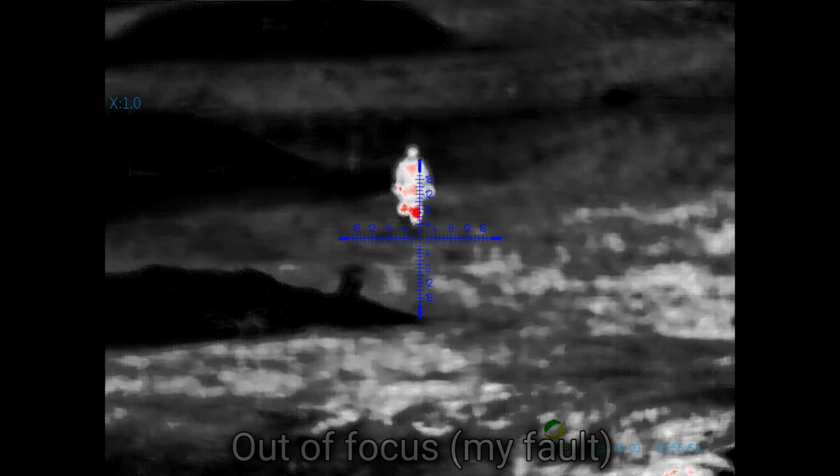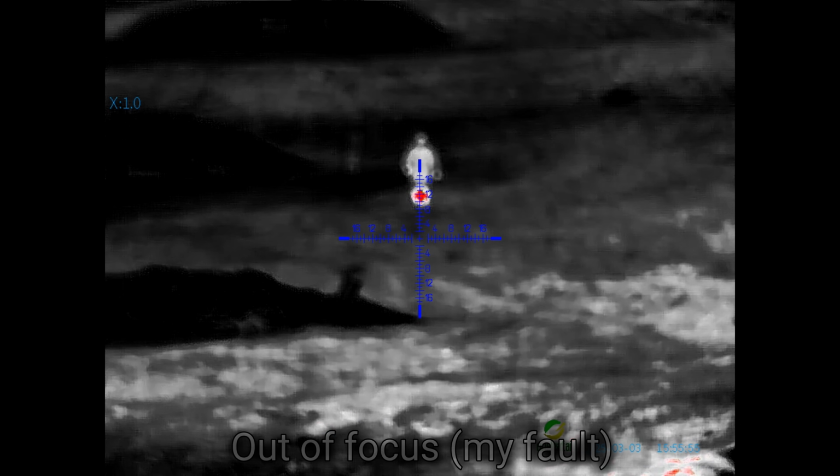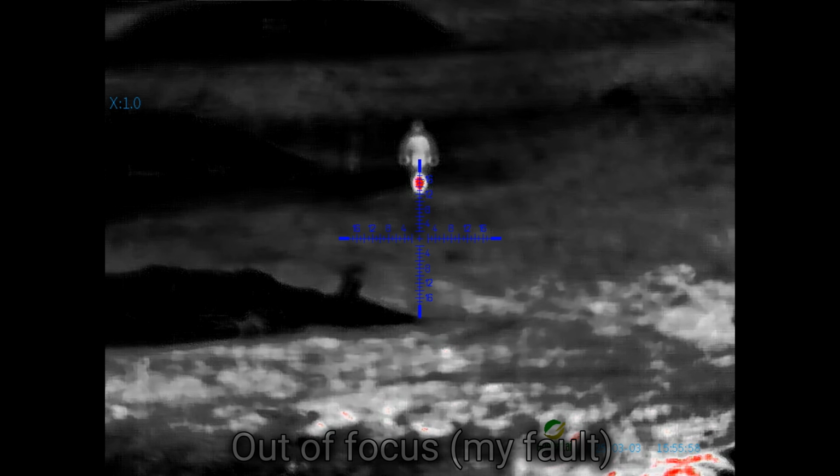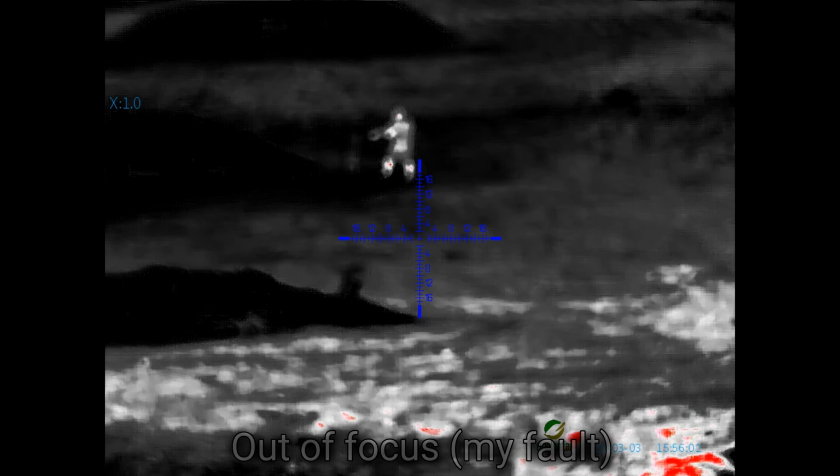But you can see how out of focus it is here. Everything looks fuzzy, and again, this is daylight, so even if I had it in focus, it works and looks much better at night because everything else is cool.